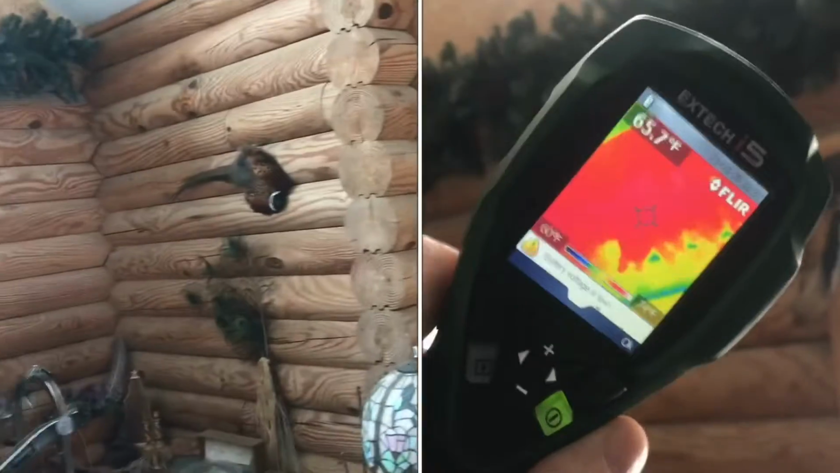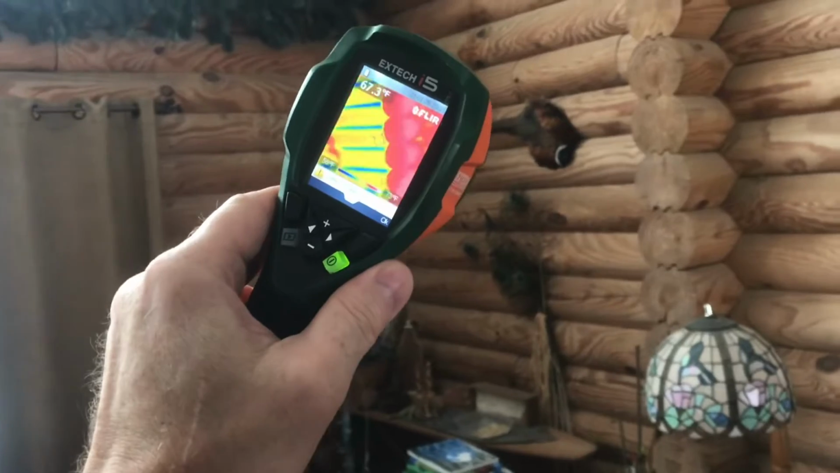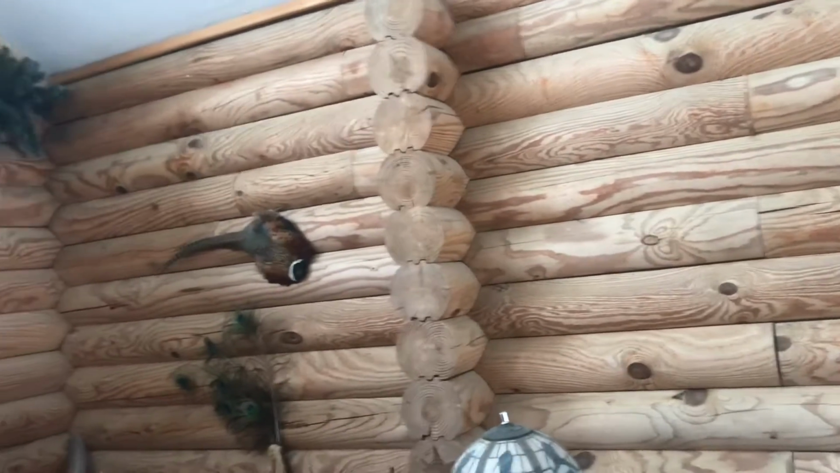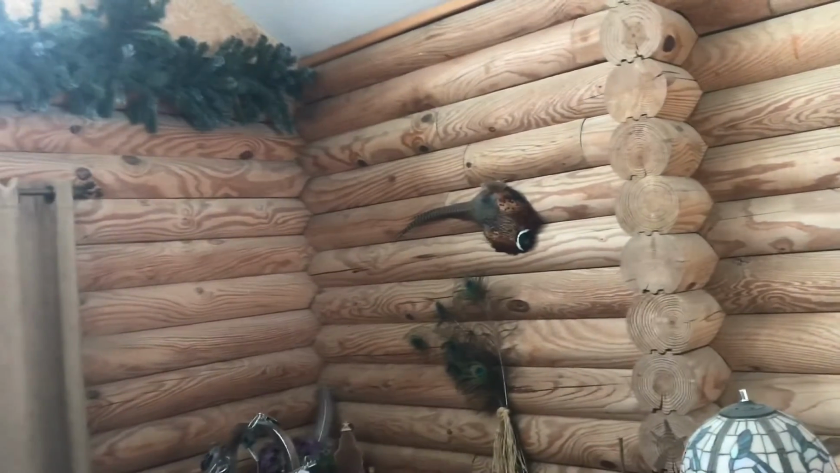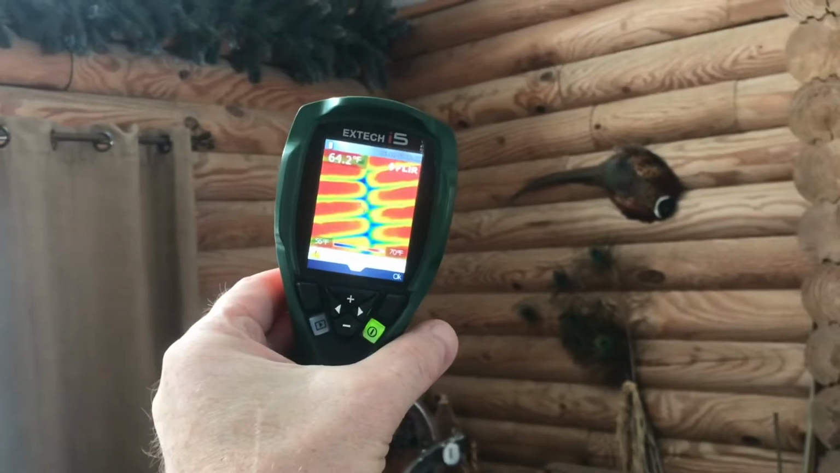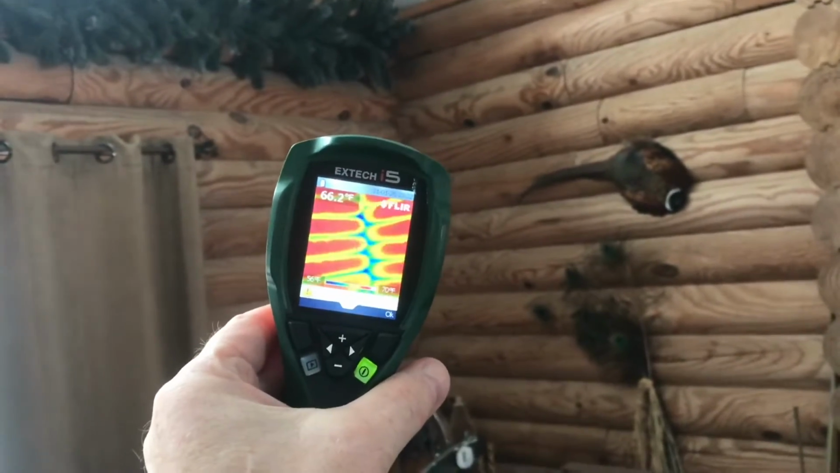How well does a log wall compare to fiberglass and drywall and insulation? With this thermal camera, we'll take a look. If you take a look at just the R value, this would be R8 compared to a normal wall, which would be about R13. With the thermal camera, you can see that at the joints, you're going to have less R value. That blue is the cold air coming in.